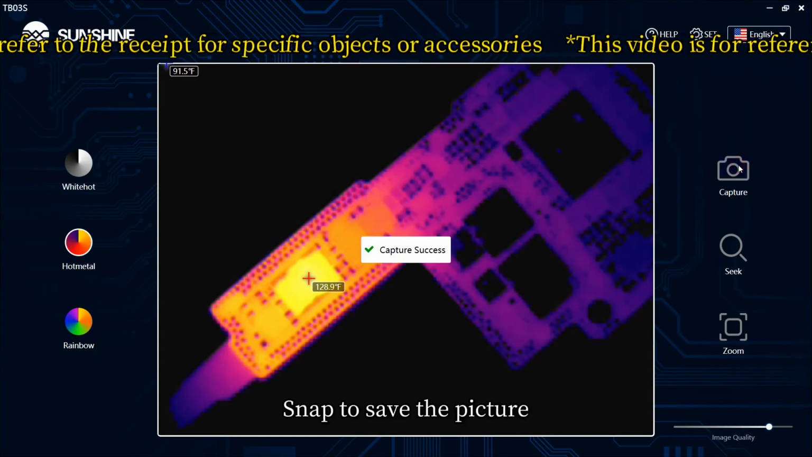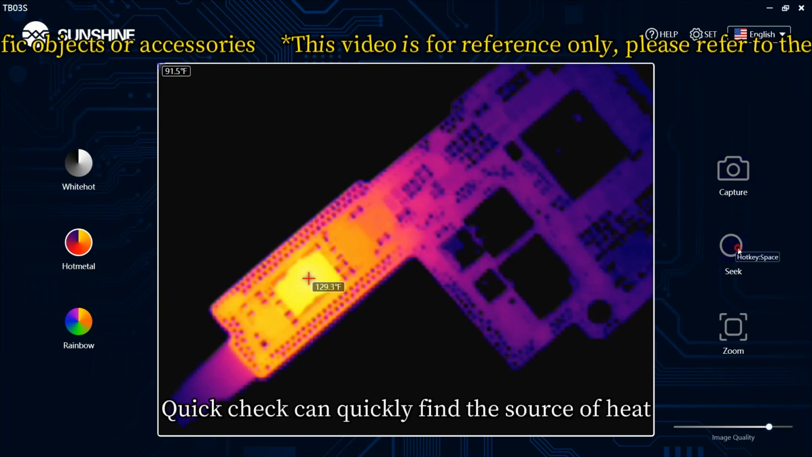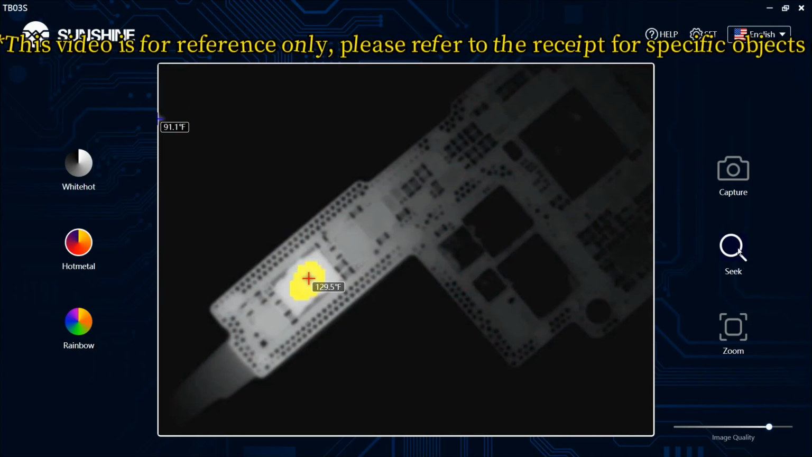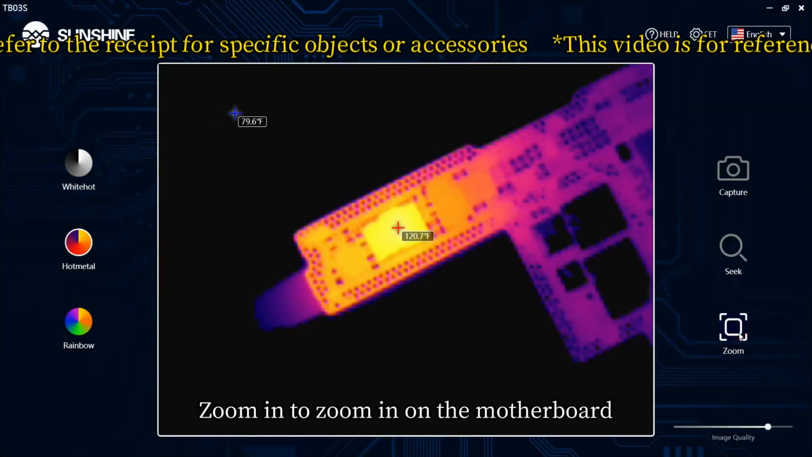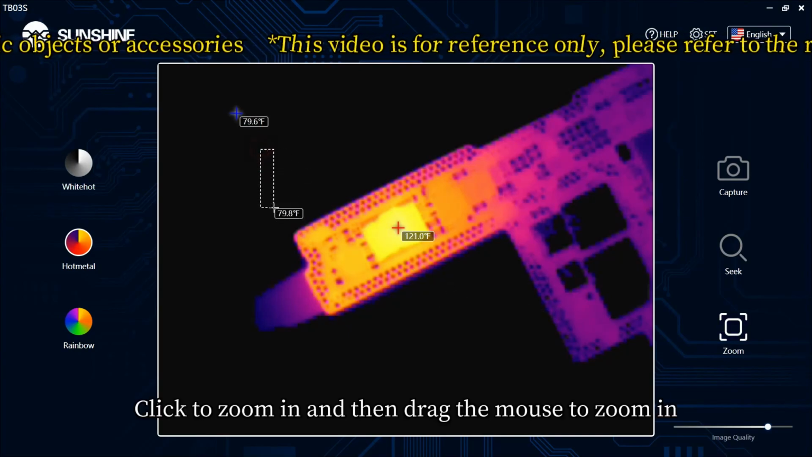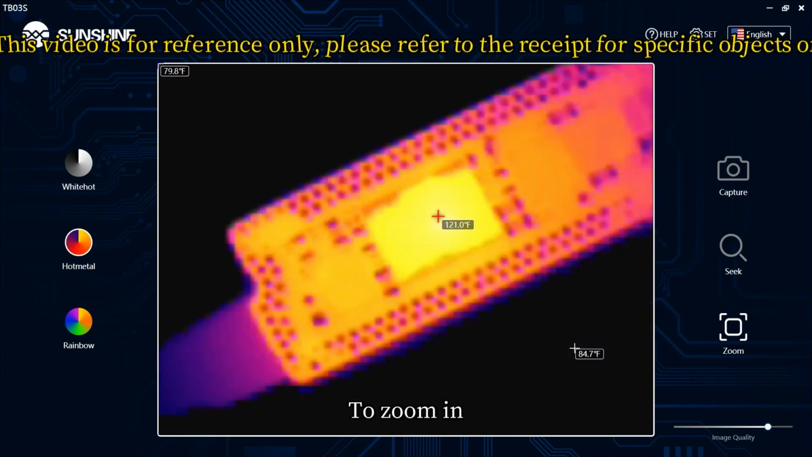Snap to save the picture. Quick check can quickly find the source of heat. Zoom in to zoom in on the motherboard. Click to zoom in and then drag the mouse to zoom in. To zoom in.